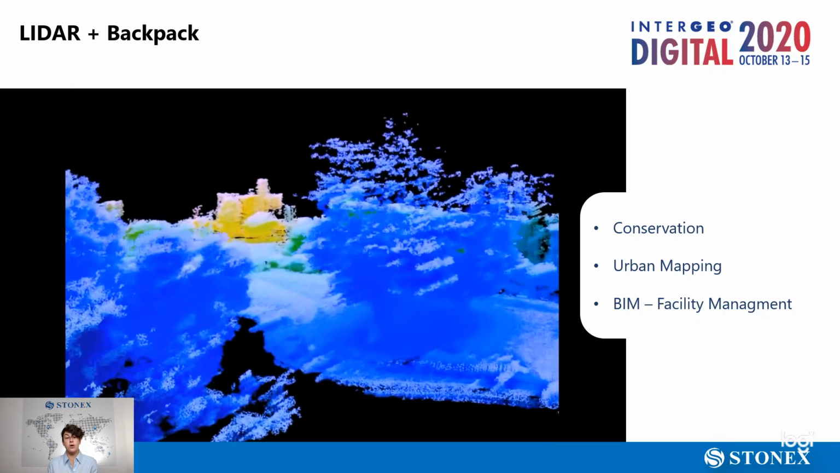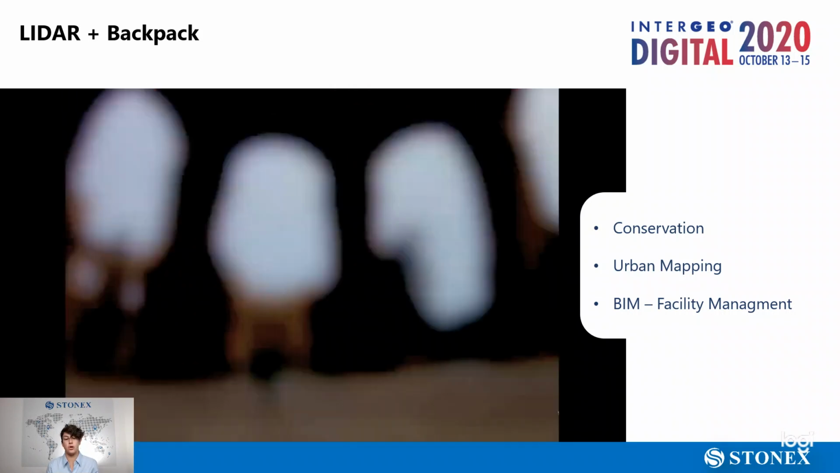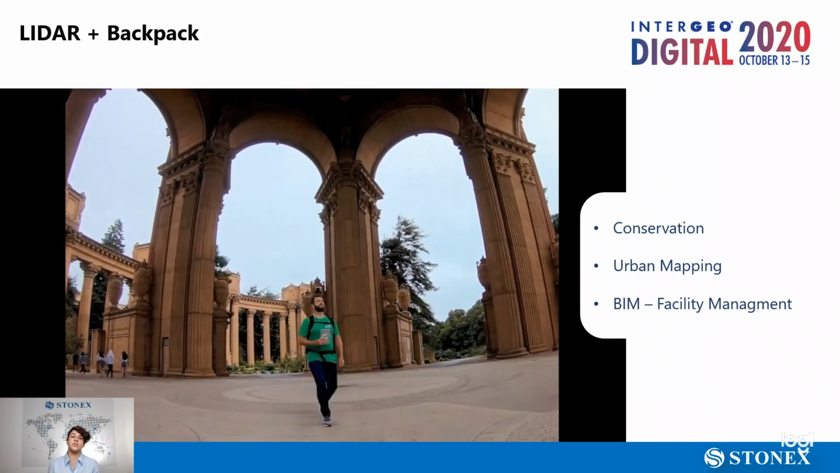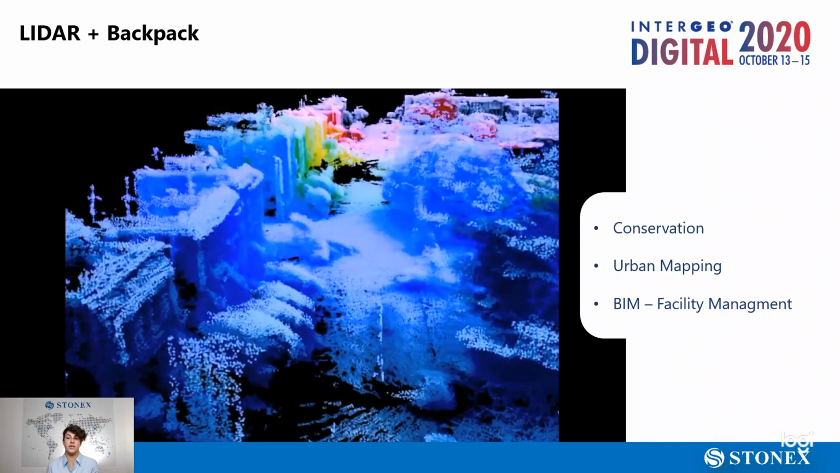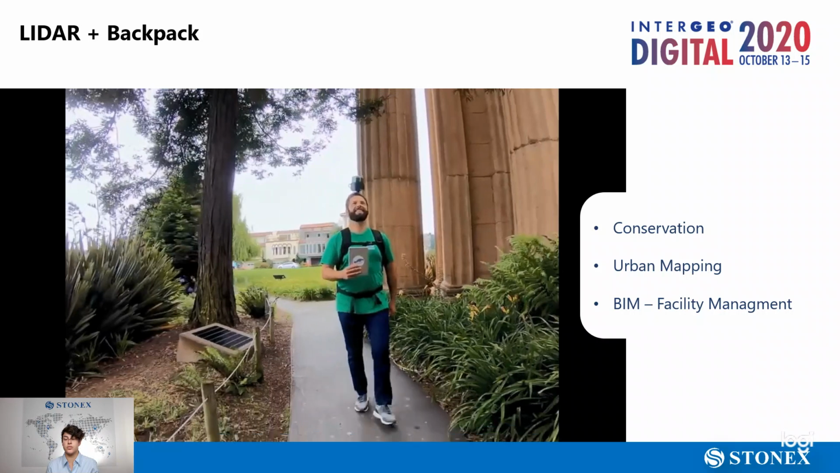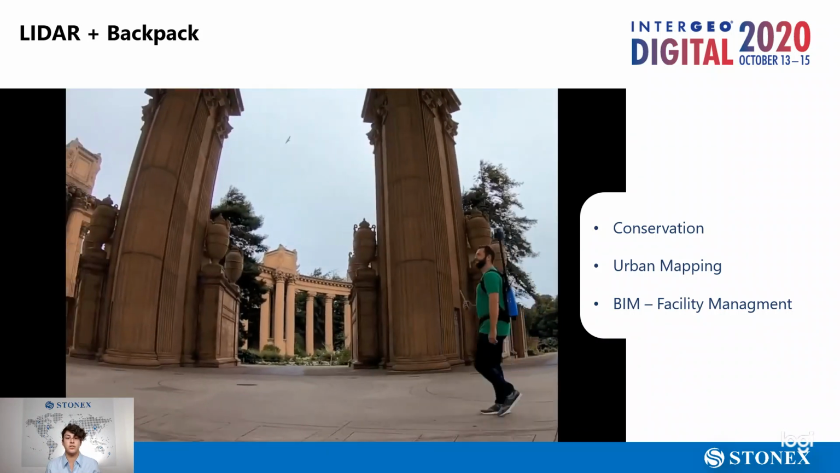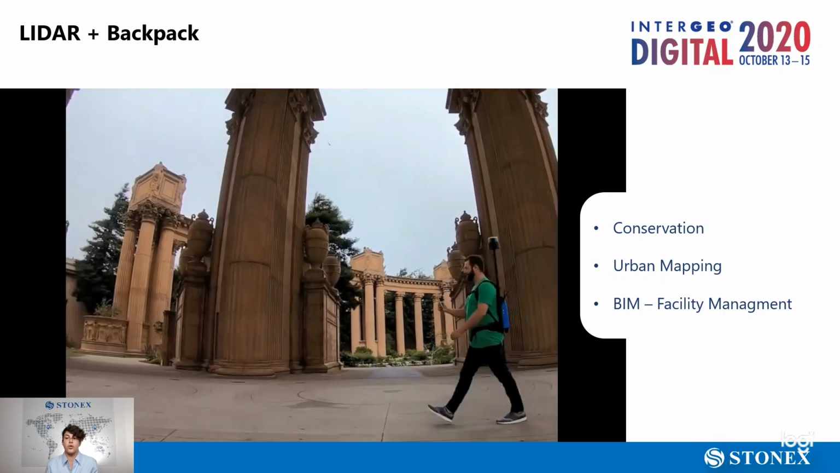Its weight is low and it allows you to operate in absolute autonomy. As you can see here, you get a lot of data, and even the trees are not a problem because you're scanning while moving, and you get a complete 3D model of what you're walking by.